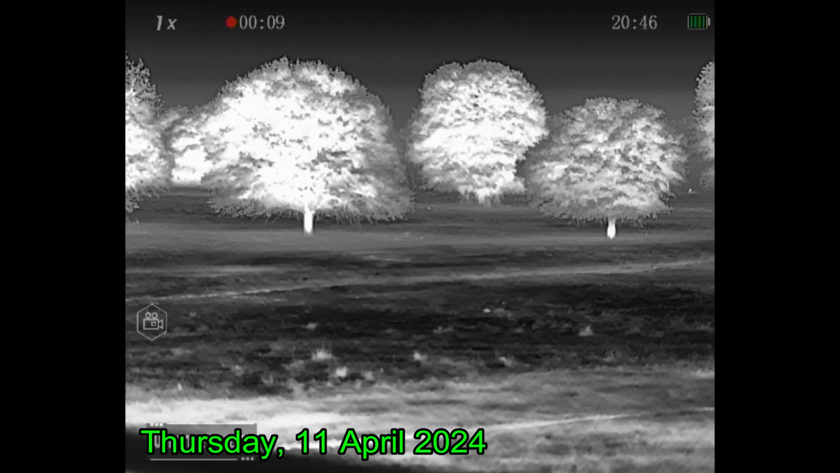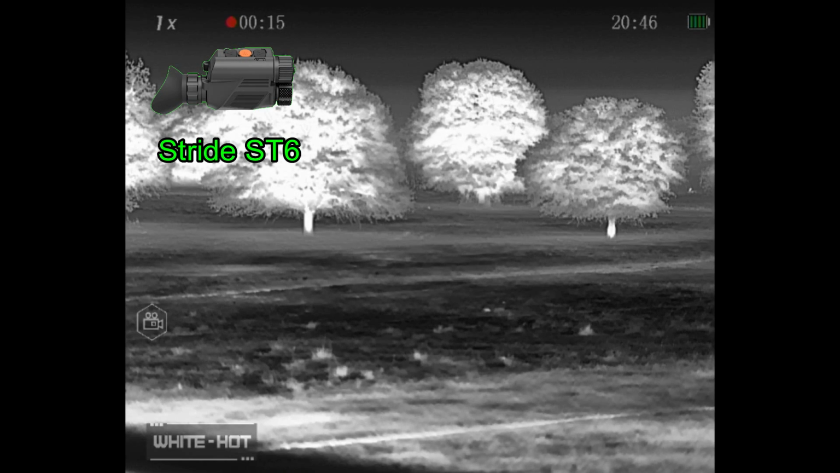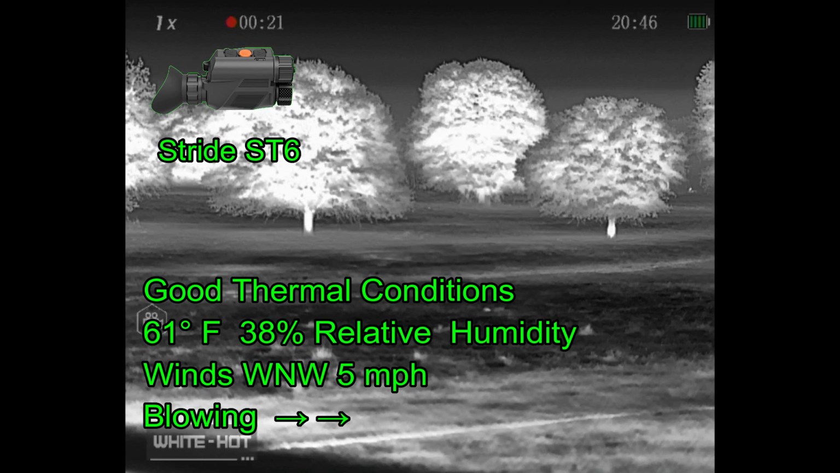I'm out hog hunting on a property, and the direction I'm looking is where there's some rooting damage in the field and where the hogs have been coming back and forth. But this video is going to be a lot of stuff for Taco Loves You, who is asking about the Stride ST6 and what all it could see, in particular coyotes at various distances.